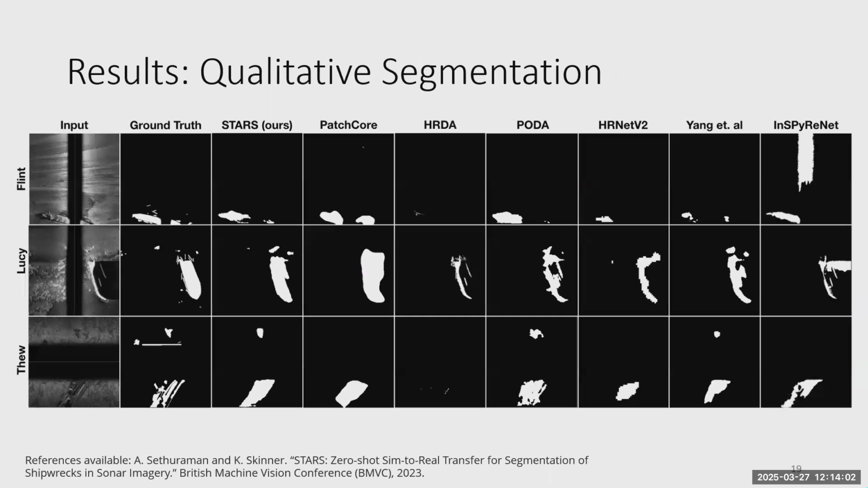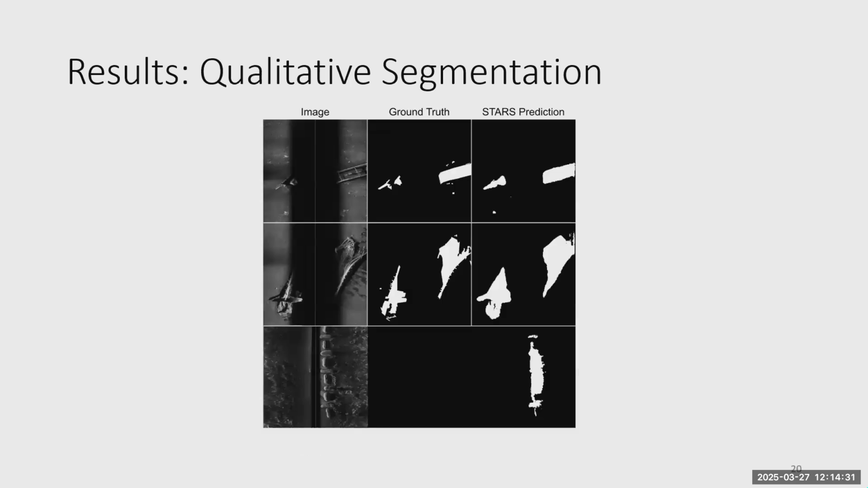So the left is the input side scan sonar image. Next to that is the ground truth, which is hand labeled with help from marine archaeologists that we work with. And then our network, STARS. So you can see we do pretty well considering none of these methods have access to real examples of shipwrecks during training. I think this is pretty impressive for performing that zero shot segmentation problem. But there's of course still some areas for improvement.